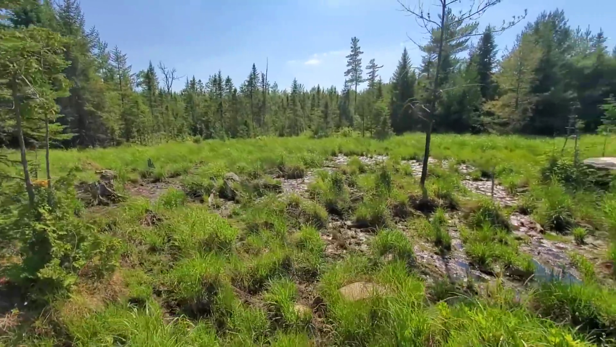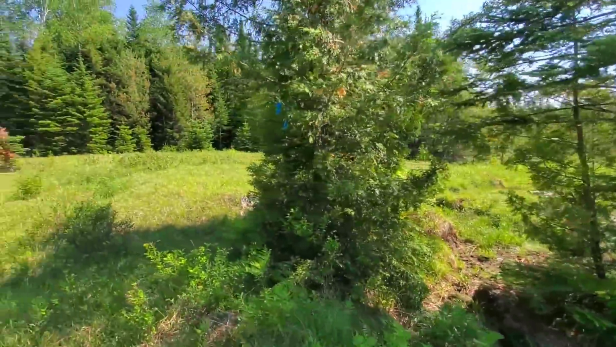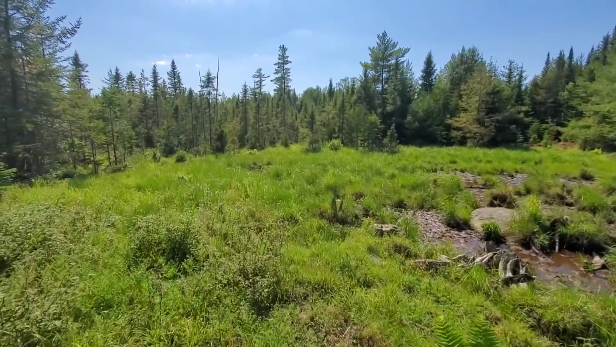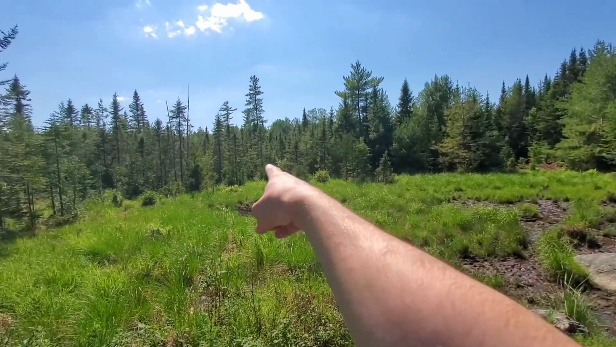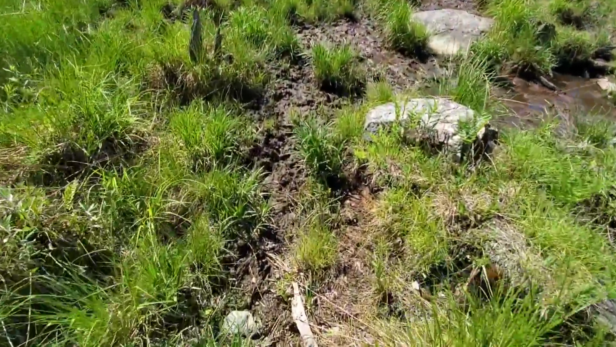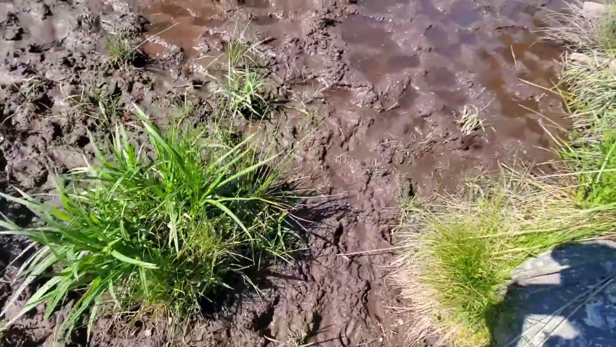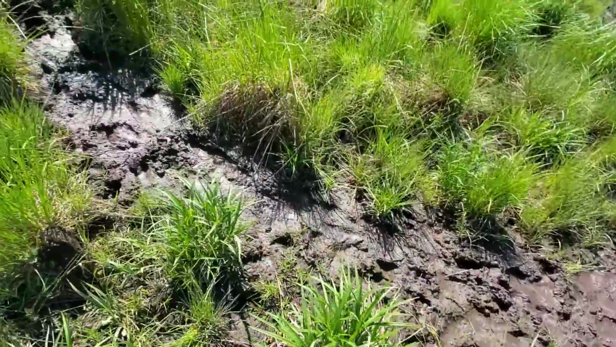Assuming, is it there? Hoping it's still there. Oh, yeah, I see it. I'm dumb. When I first set it up, it was over there. Forgot I moved it. What do we see here? See a bunch of deer tracks. Yep. There are moose tracks too, but they've been rained on a ton, and they've mostly been underwater.